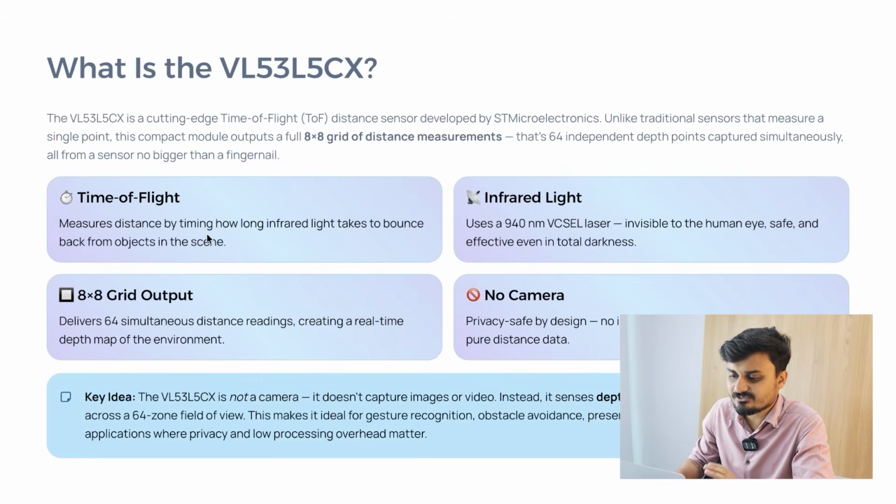Sometimes we also say that it sees in the dark. As it's an 8x8 grid, if you plot it in a heat map, from the heat map we can understand the shape of the object. So we can do things like human detection and gesture recognition. That's why sometimes we call it a kind of camera which works in the dark also, because it does not depend on the light, it just throws the IR and it reflects back, and based on the distance it shows us whatever it is. Okay, so this is the basic of this sensor.